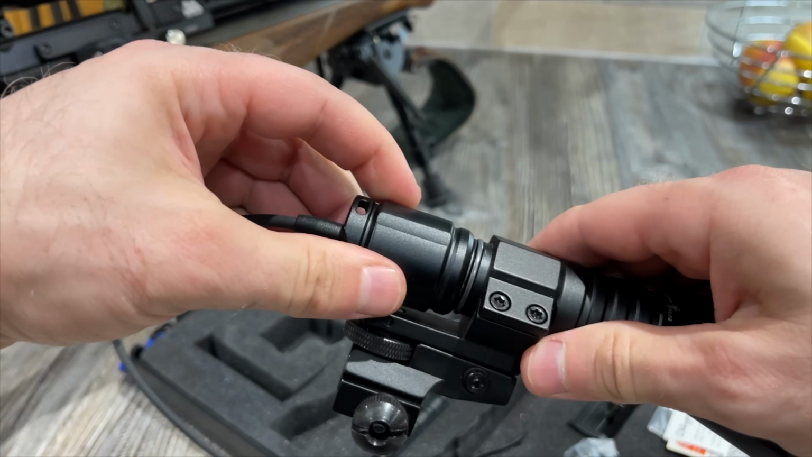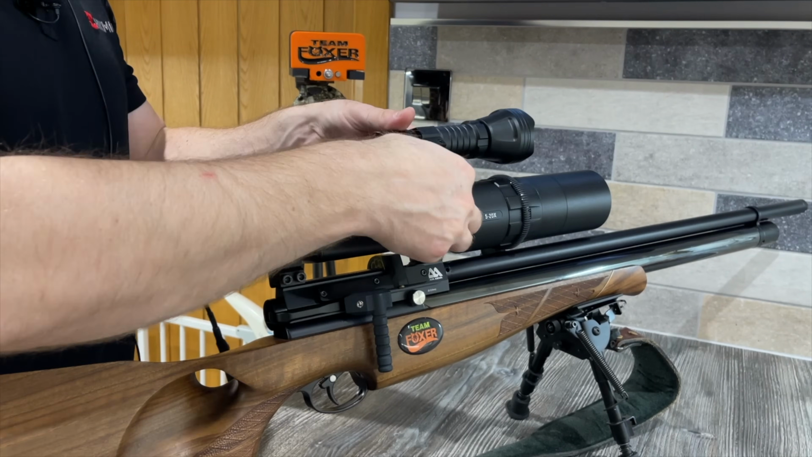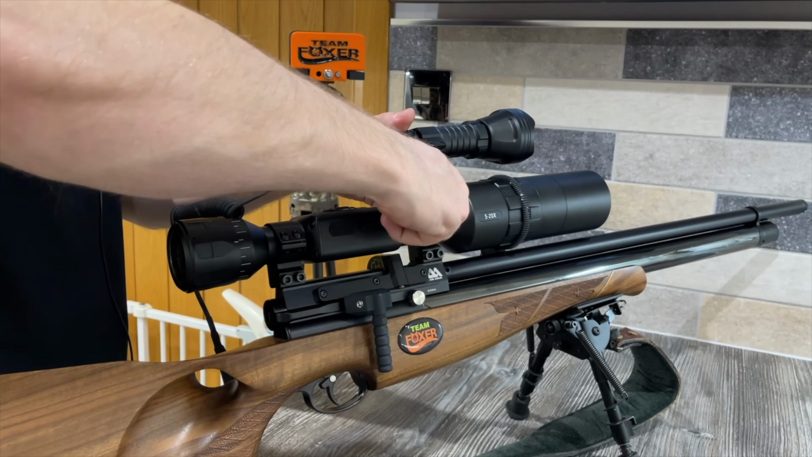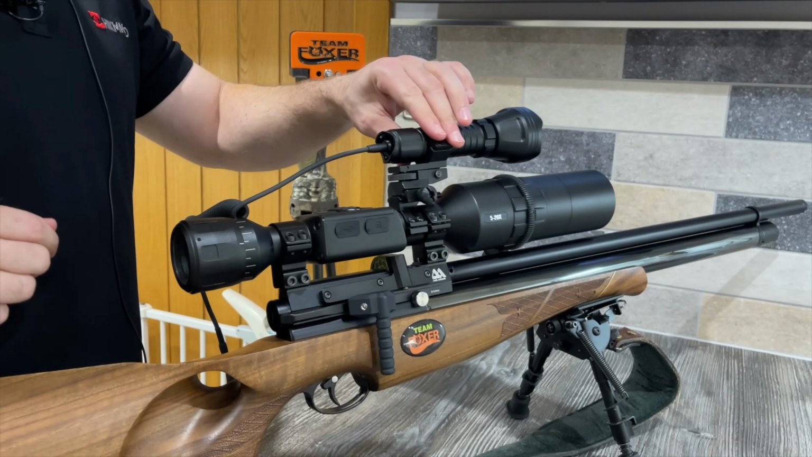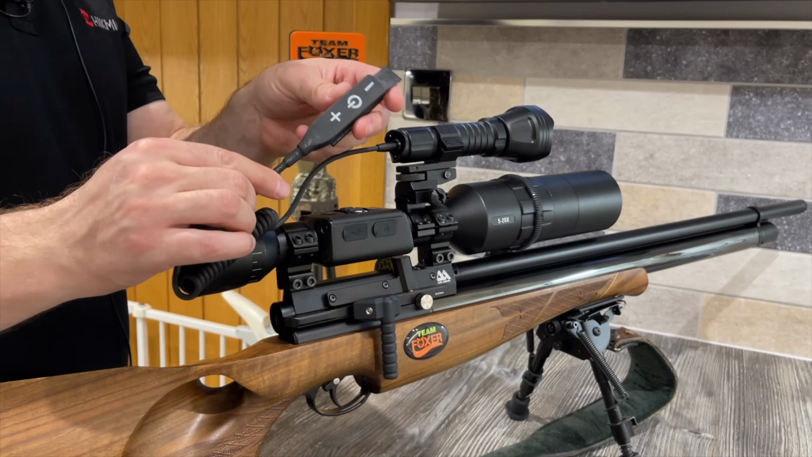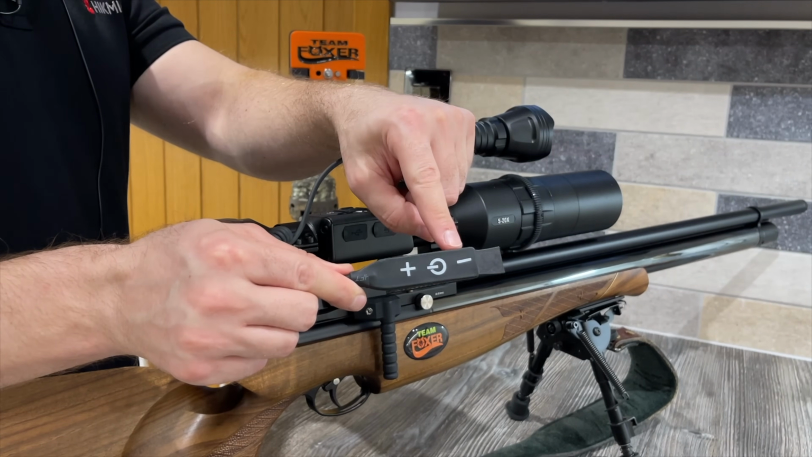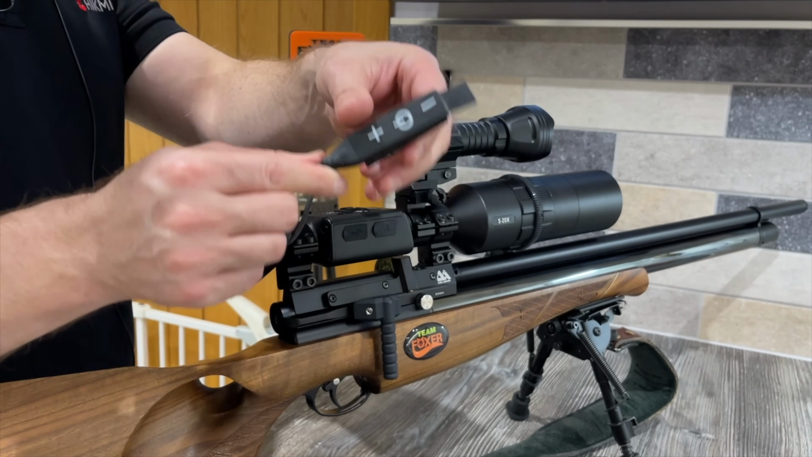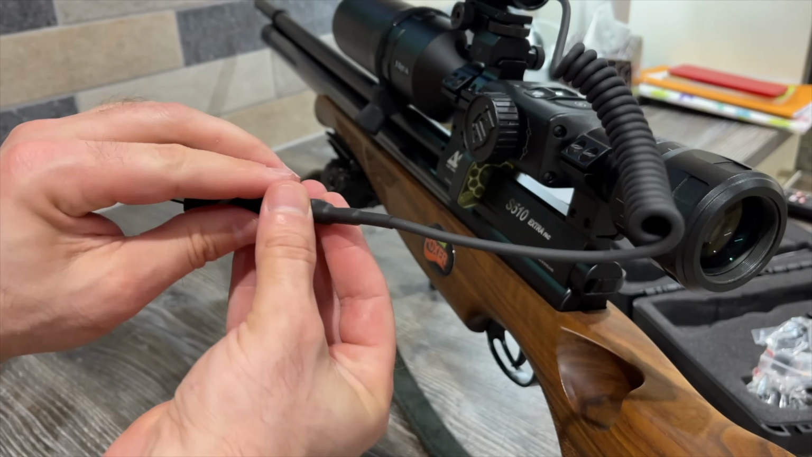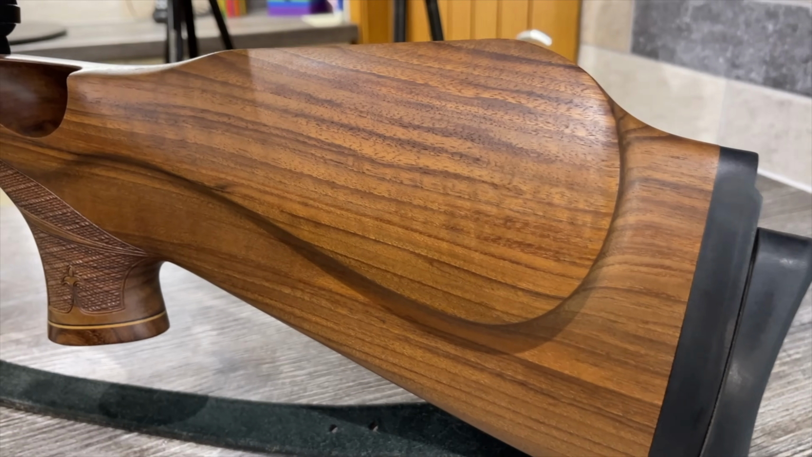The KL52-IR Pro comes with this additional rat's tail switch. Take the cap of the torch off the back, replace it with the rat's tail switch, and you have a very handy little switch to enable you to increase and decrease the power of the beam using these pressure switches. It also has a handy on-off switch as well. The rear of the switch is fitted with Velcro, so you can affix it to the stock.